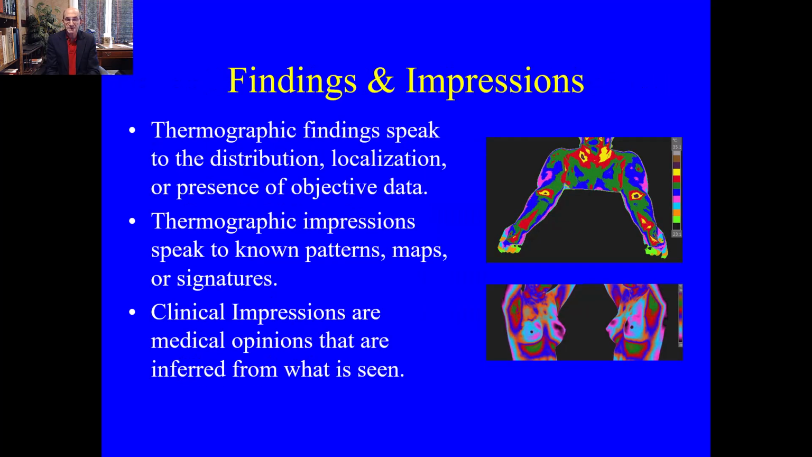Findings and impressions. Thermographic findings speak to the distribution, localization, or presence of objective data. Thermographic impressions speak to known patterns, maps, or signatures. A finding might be that there is a temperature asymmetry pattern, that the left arm, forearm, finger, whatever region of interest we're describing, is not the same temperature as the right side.